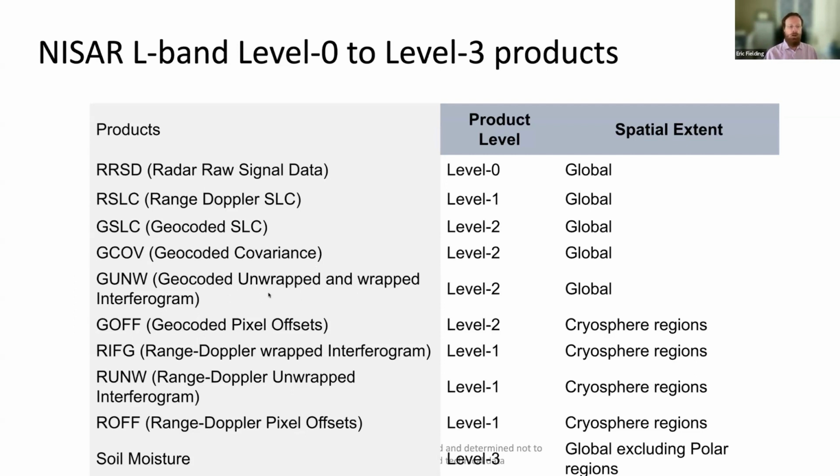This is a product that people have in the past typically had to make on their own, but we're systematically going to make this available globally from NISAR. And then there's the geocoded pixel offsets. Those are only going to be systematically processed over the cryosphere, the ice sheets around the world.